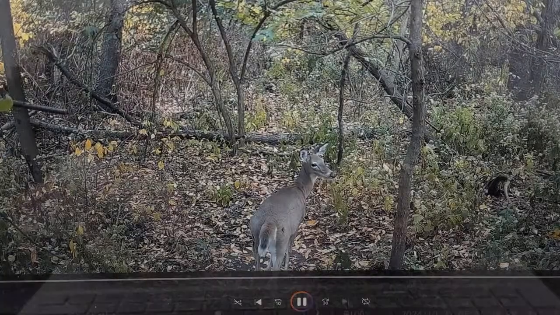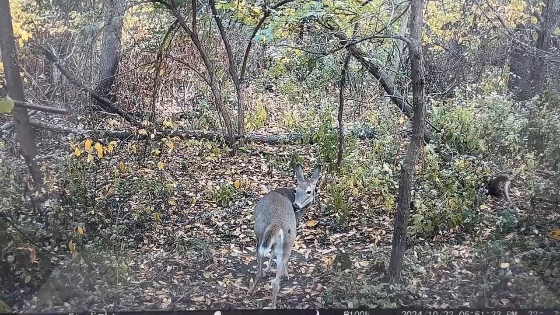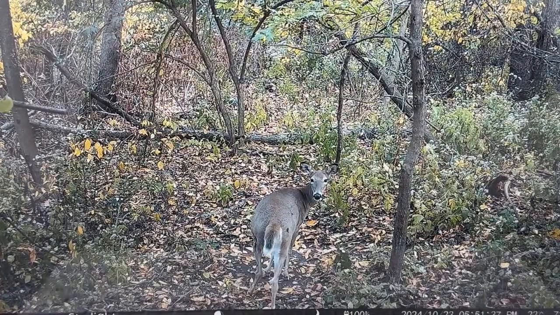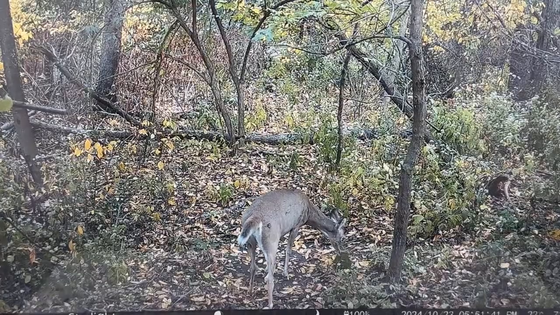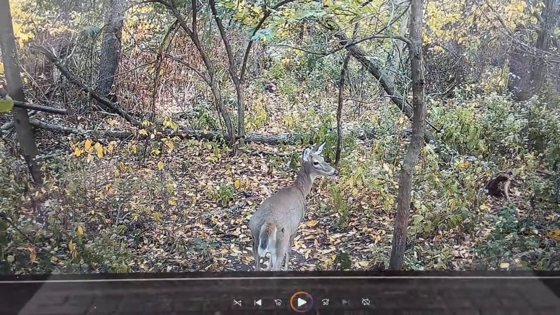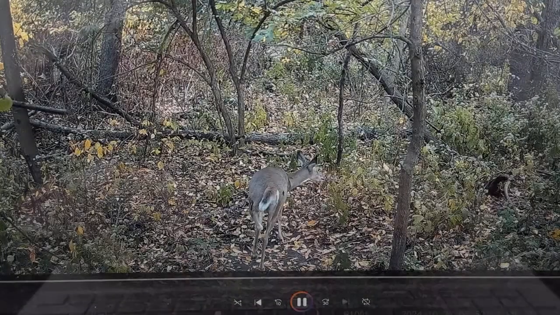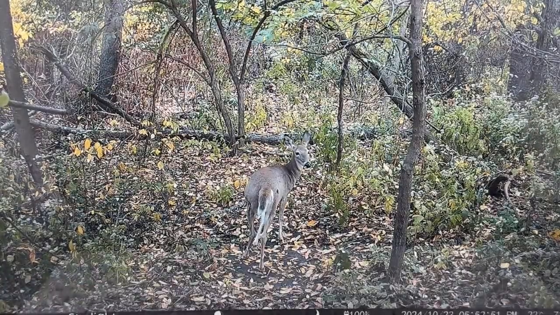So let's see, there's a doe messing around there. We're going to play all the videos for you guys too. I want you guys to see exactly what I see. But the quality is very, very good. I'm very happy with the quality of these videos that they put out there. Now you see her, she's sniffing that tree. There's a buck that rubs that tree, actually. So it's kind of neat. You get a lot of information off of these videos. There's another one right there. Little doe, probably the same one messing around.